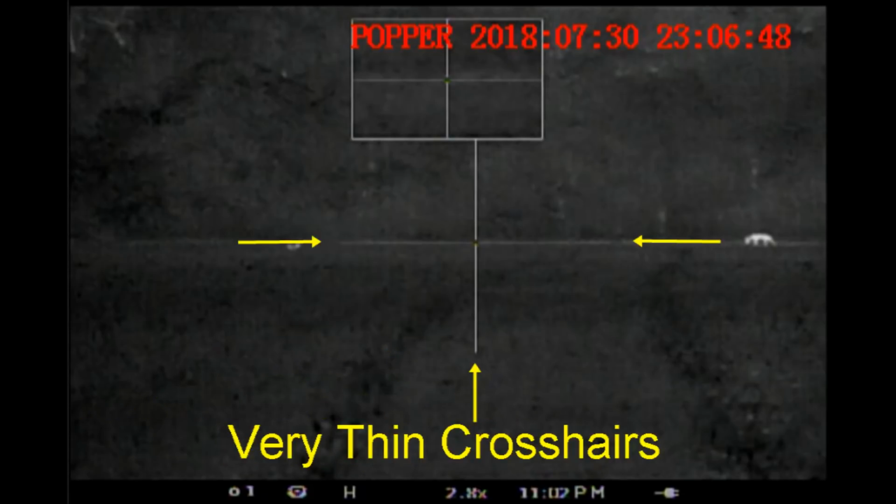What I really like about it is that it has very thin crosshairs, and so despite only having 384 resolution, you can do some very precise aiming. And this applies to the picture-in-picture targeting feature, which gives you a magnified view of your target area.